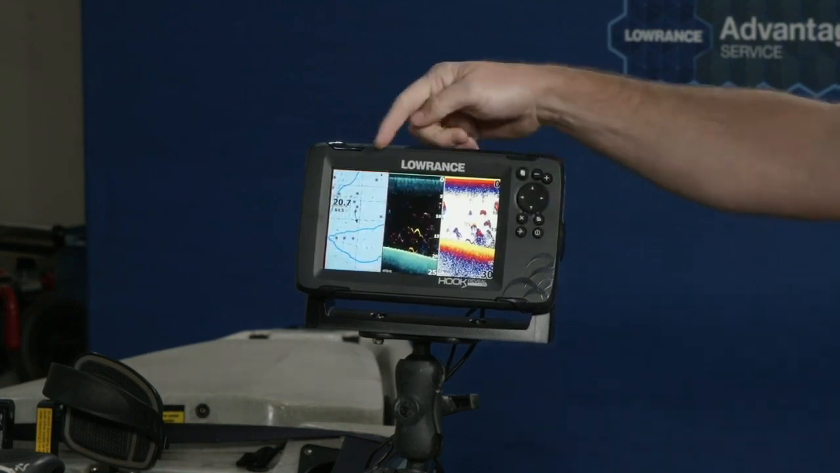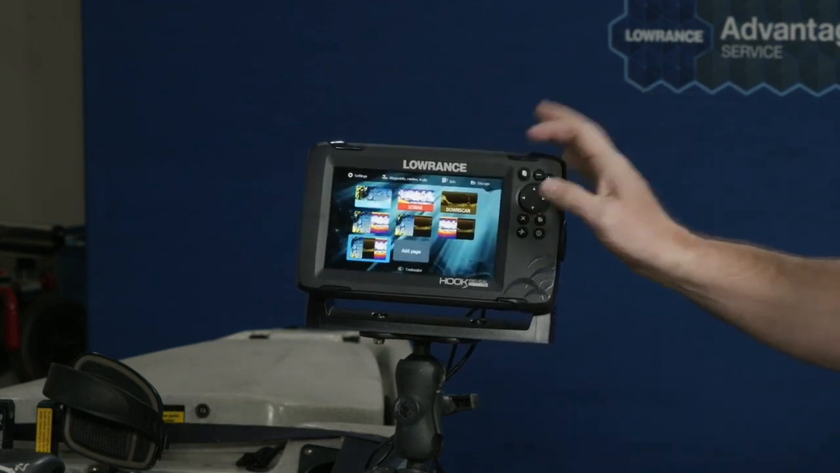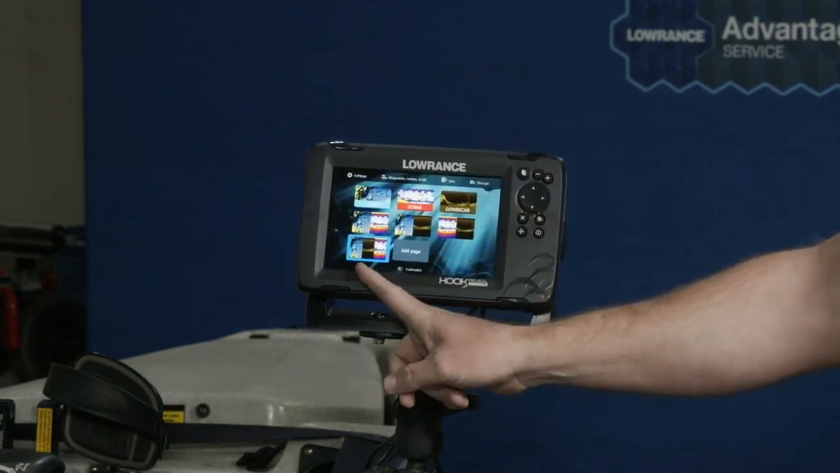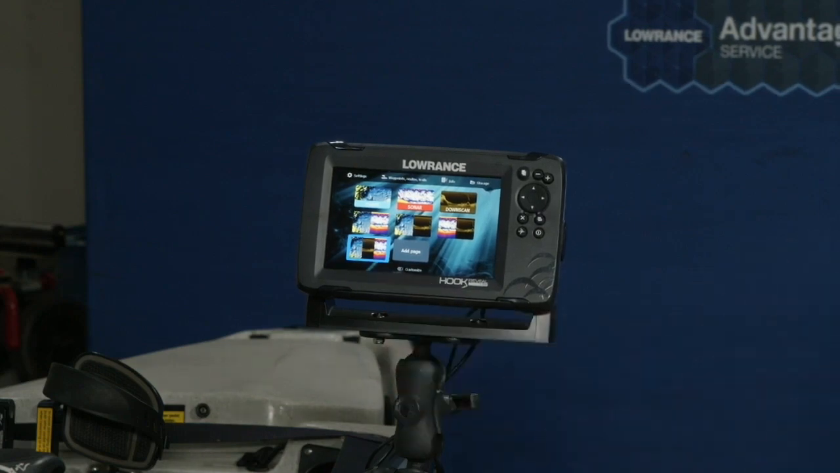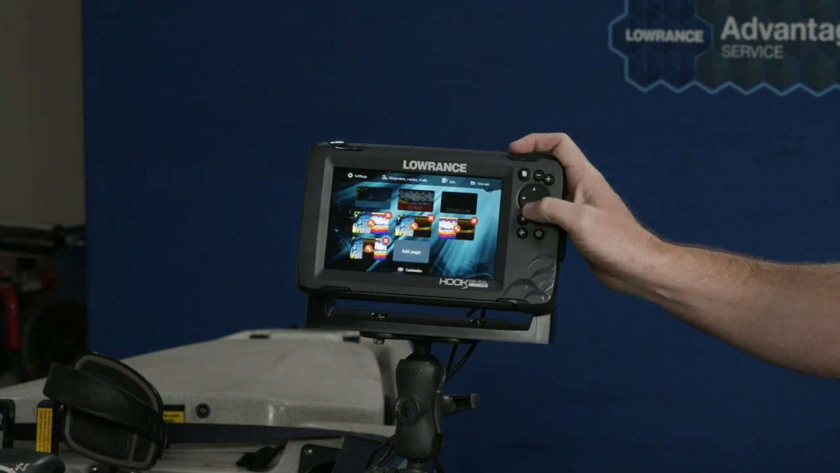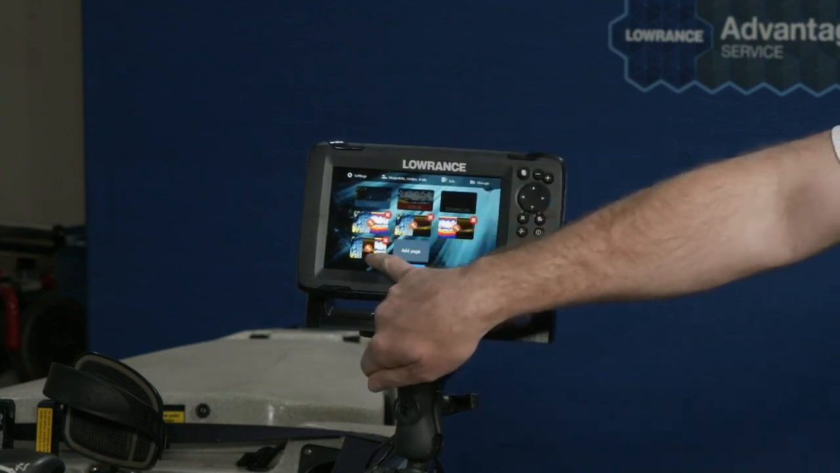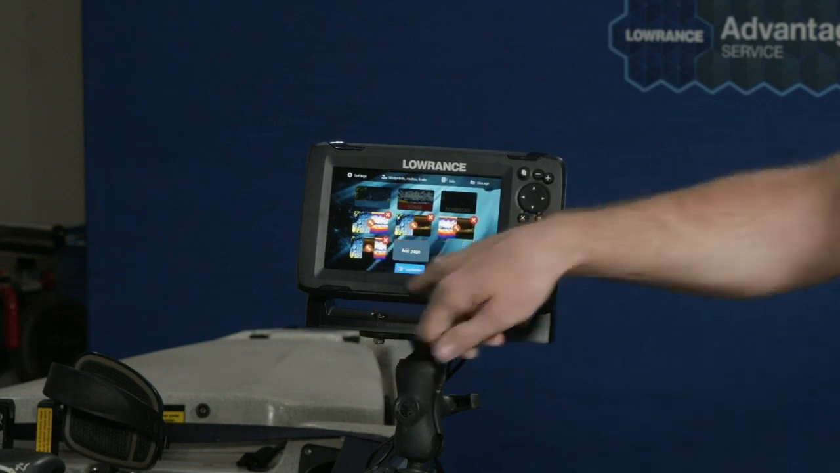I'm going to save it, and now there you see my chart, my DownScan, and my Sonar. But when I go to my home page, graphically laid out exactly like I just did it, there is my split screen. If I decide that I'm tired of that or I want to edit it, all I have to do is tick Customize at the bottom, and then in these you see a wrench, which means edit, and you see an X, which means delete.